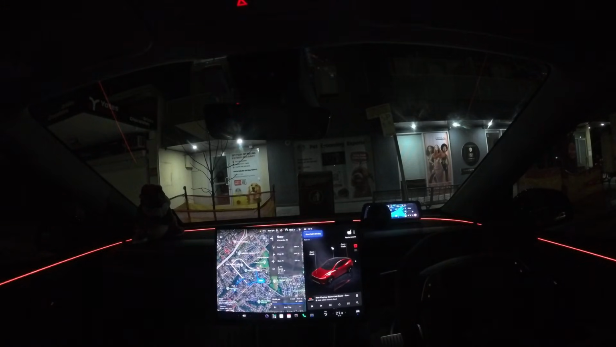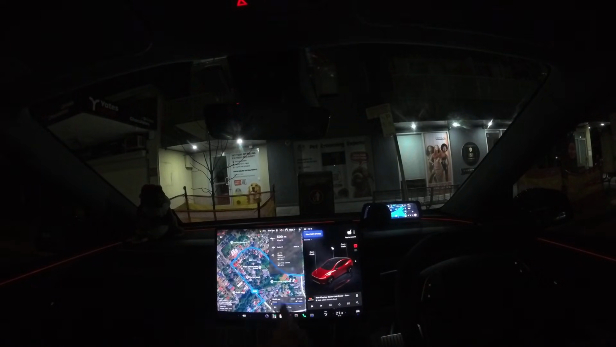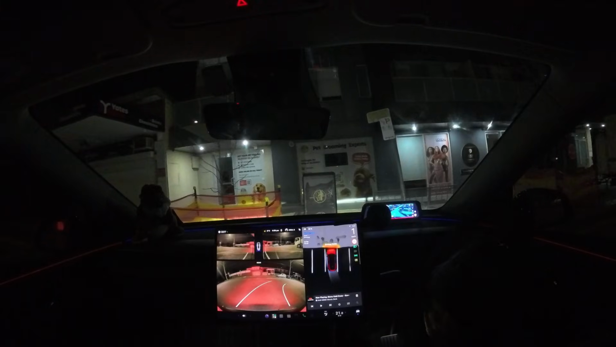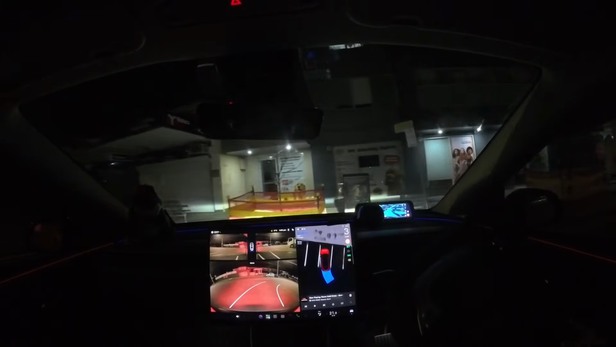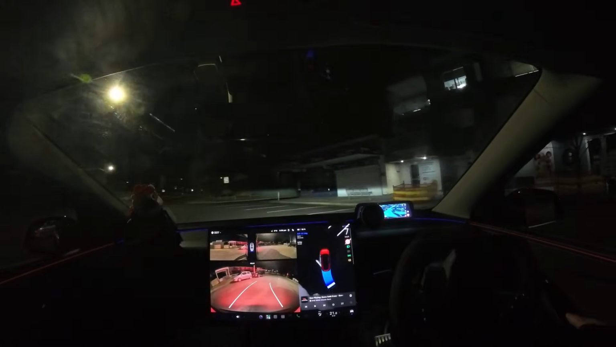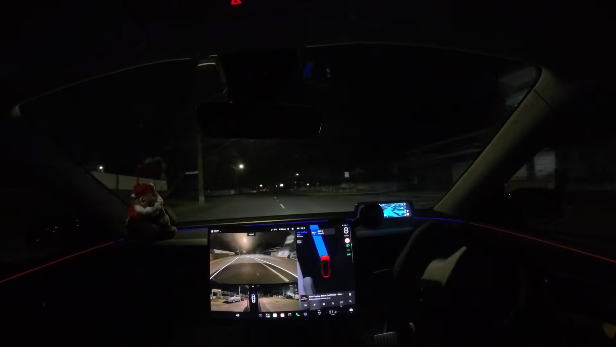Now turn left onto Alexander Street. Go here. Bit of a nudge. There's no cars. That's a bit excessive. That's legal, but excessive.